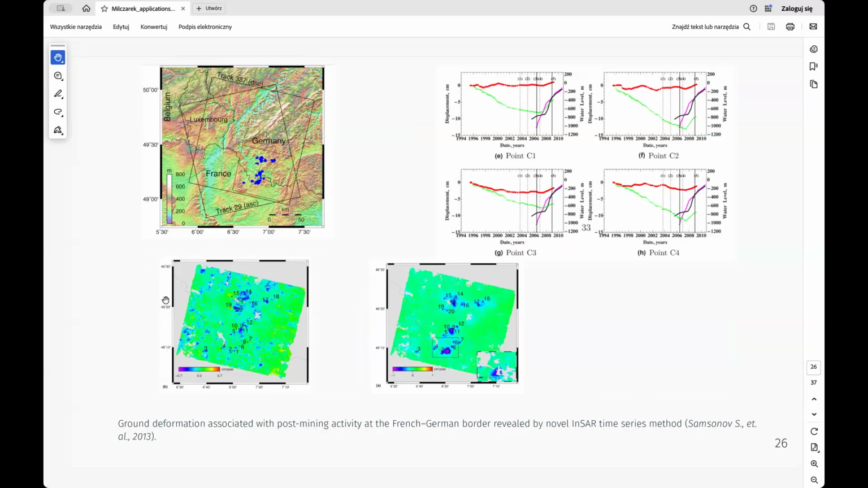Refilling of abandoned galleries has triggered uplift. It is not much when we compare it with earthquakes, but here we detect surface uplift of almost 10 centimeters, which, when we talk about city areas, is a huge value.